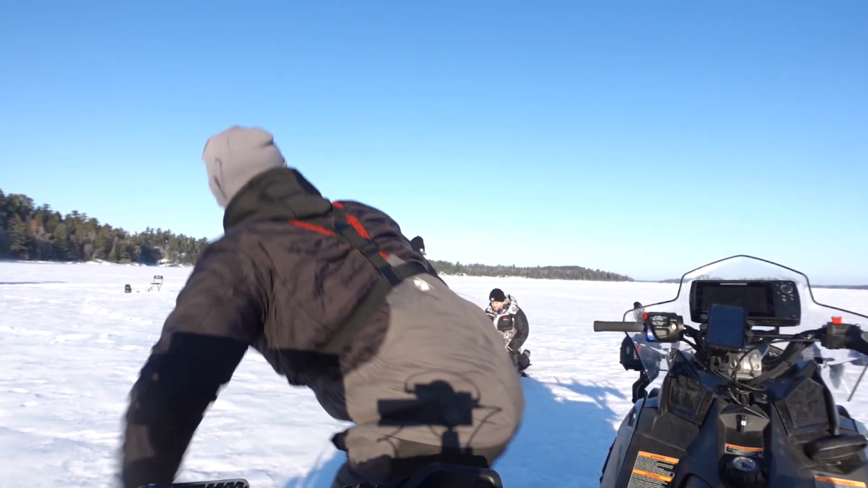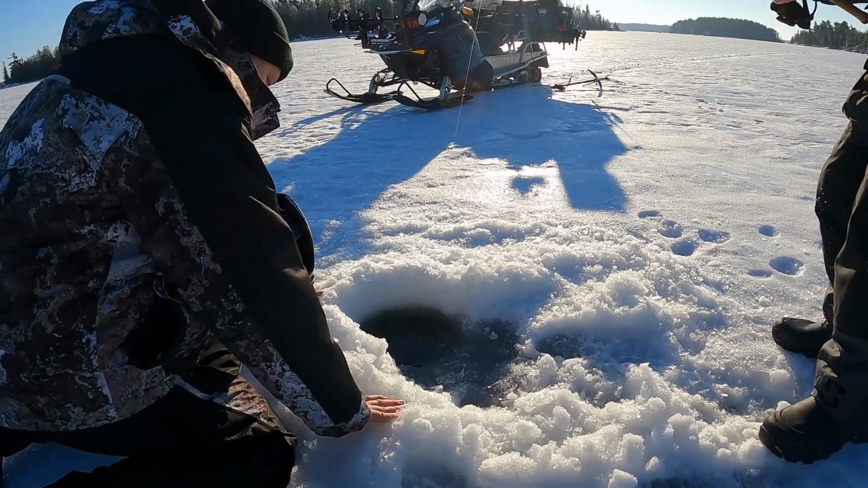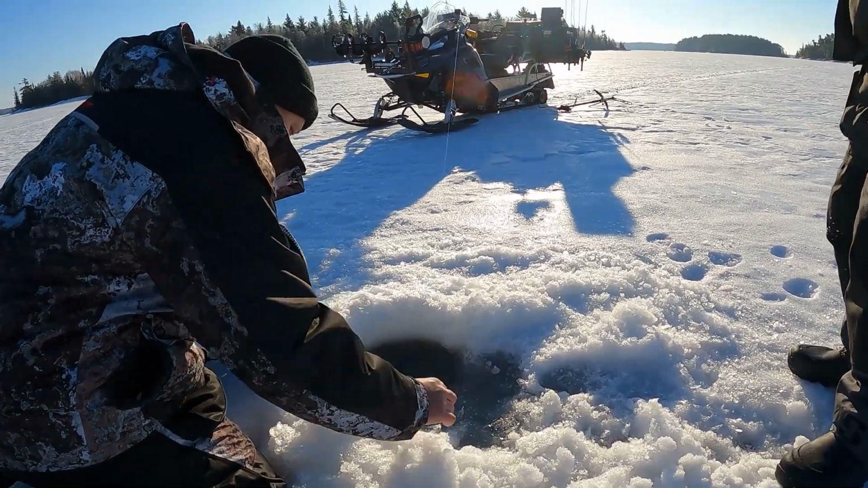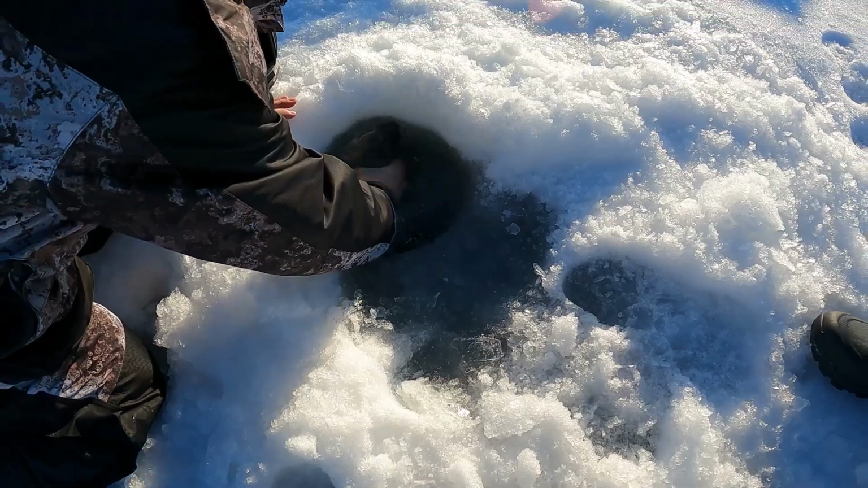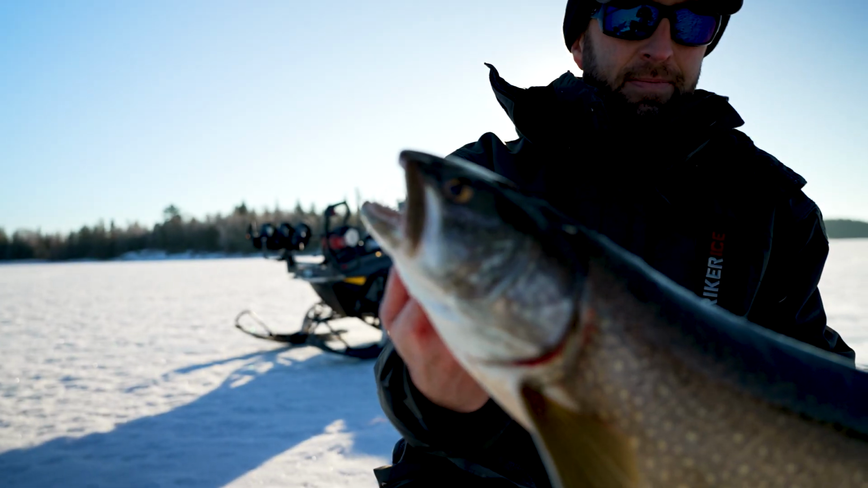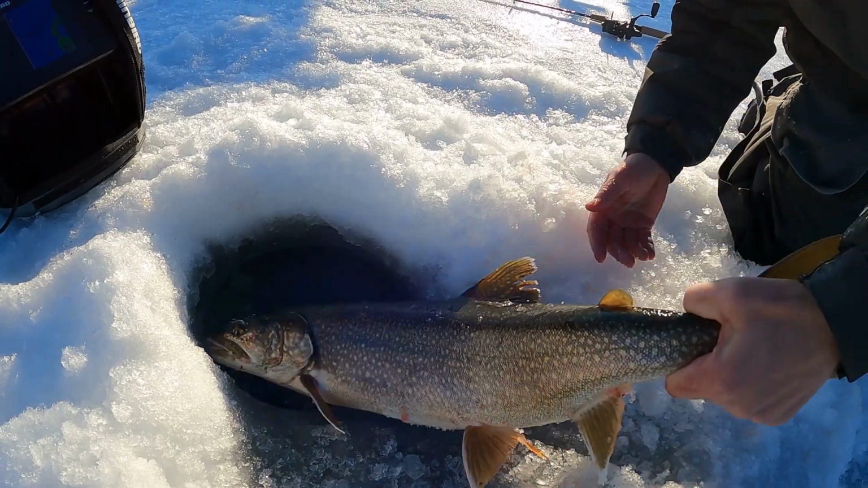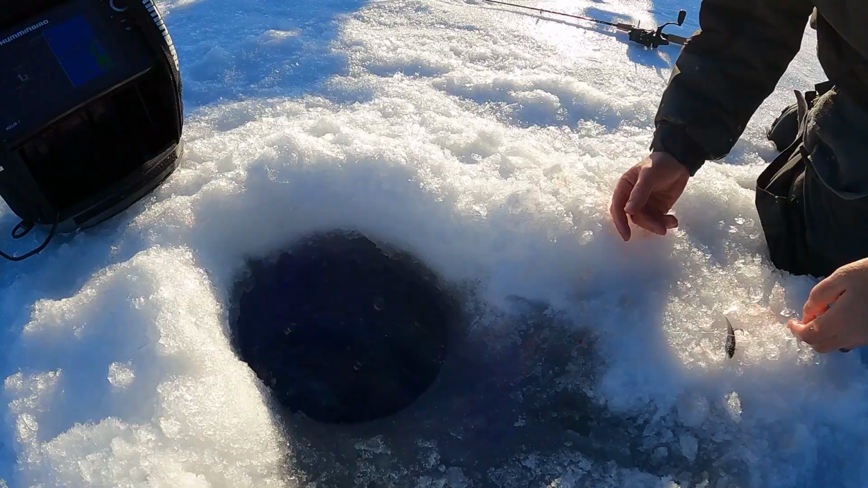It's fighting like a decent one, huh? Yeah. It's a little bit more interesting with that shallower ice too, you know. Oh yeah, that's a solid fish. You bet. It's a good one. Get a shot for the GoPro on the release. Go ahead. Sweet. Nice fish.